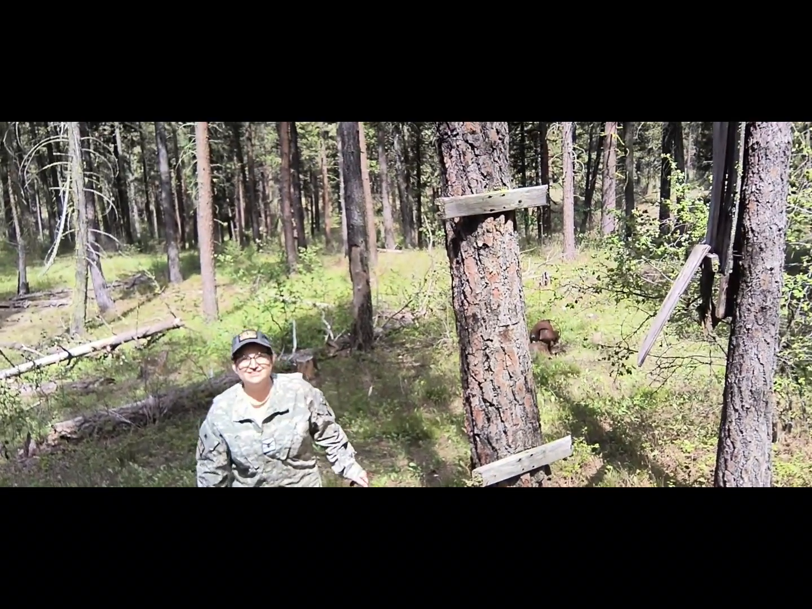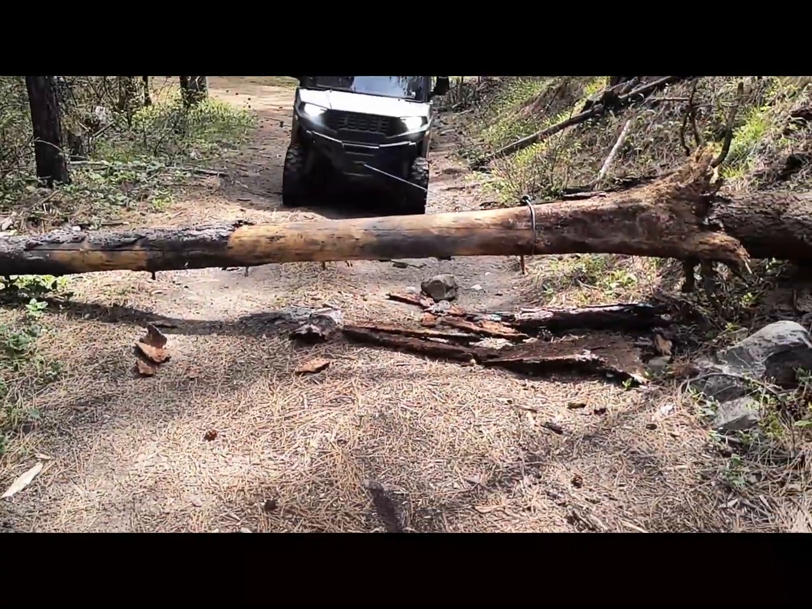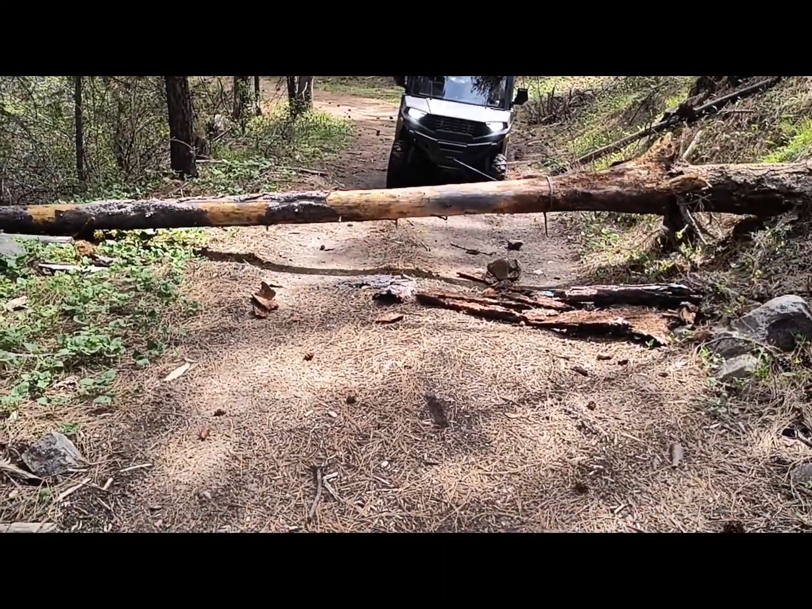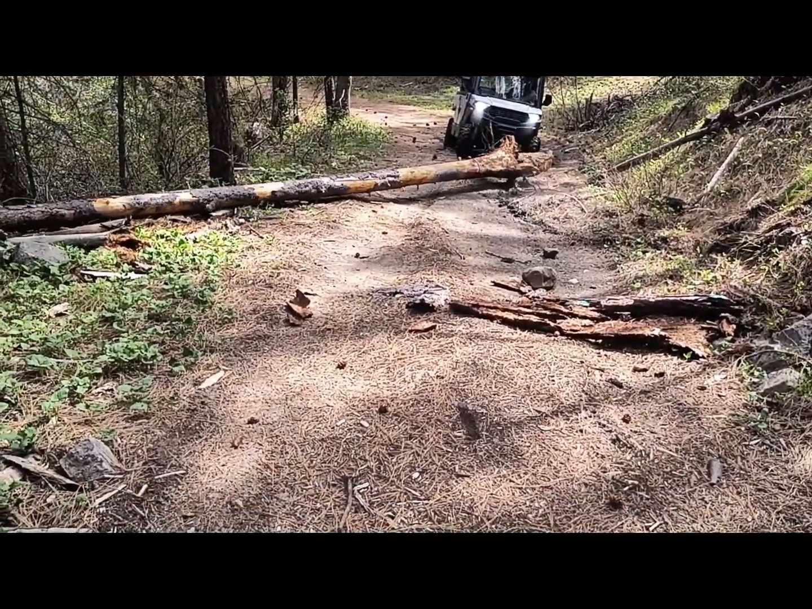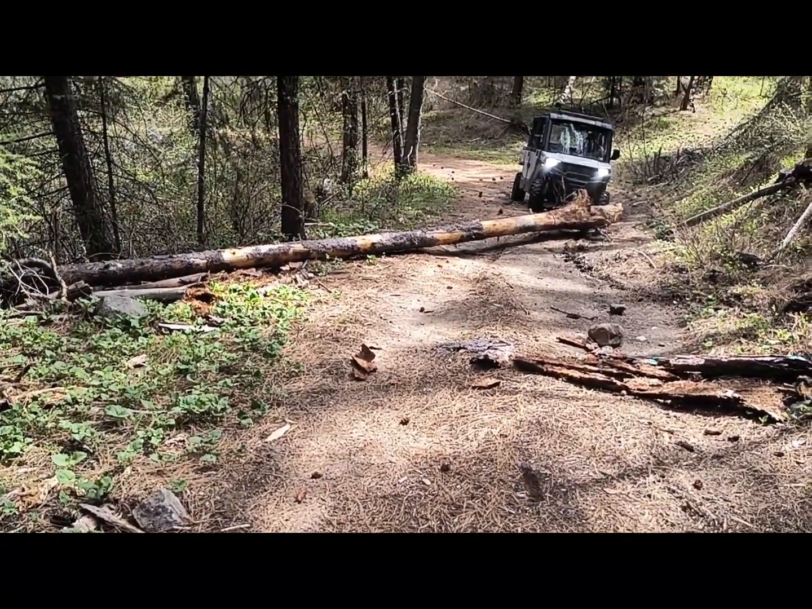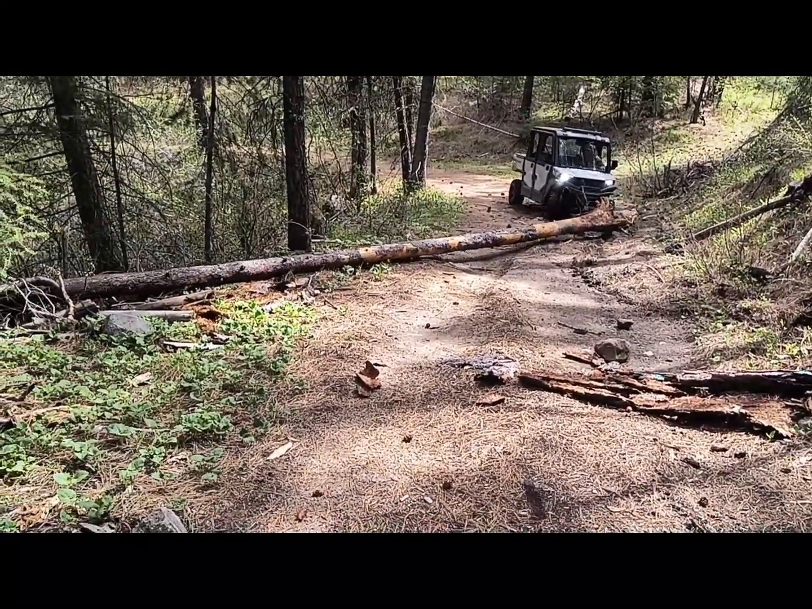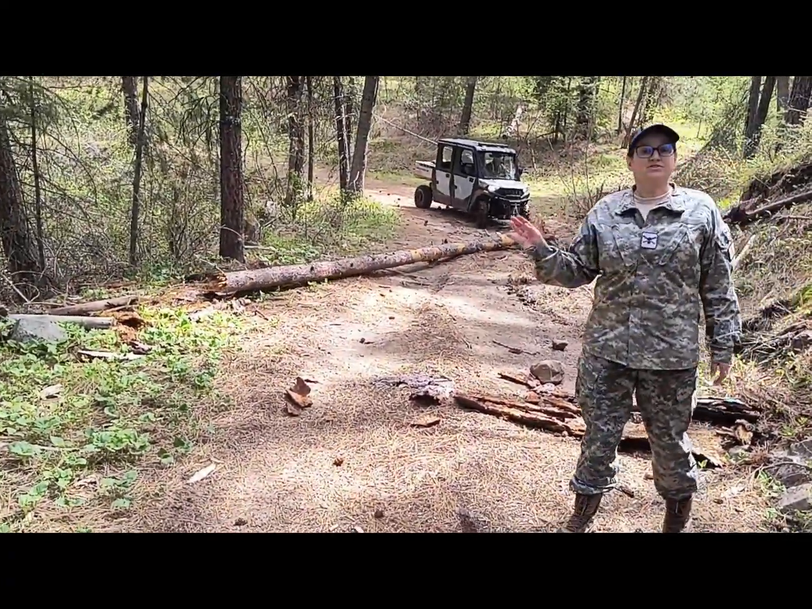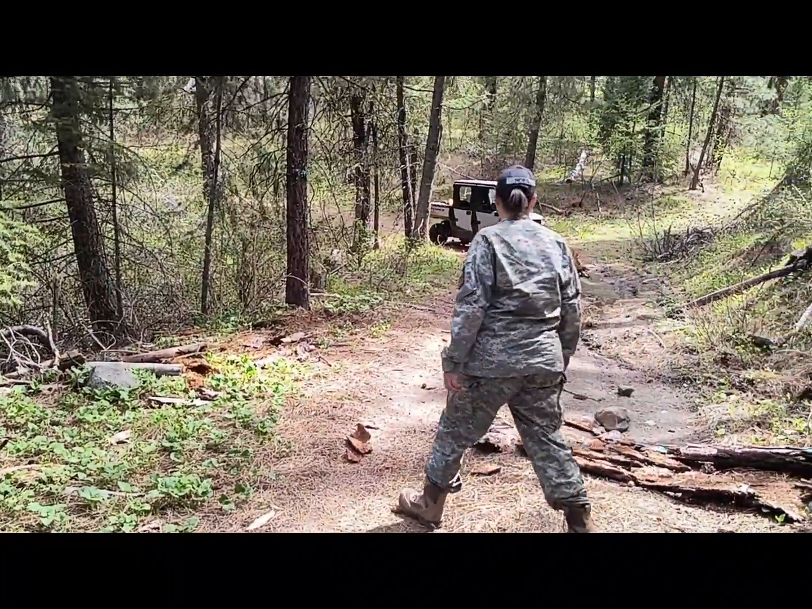And with that, we'll head to our spot. And pull the sucker out of our way. Look at that beast do that. Bigfoot can't stop us. There it goes. That's one big tree. We're going anyway.